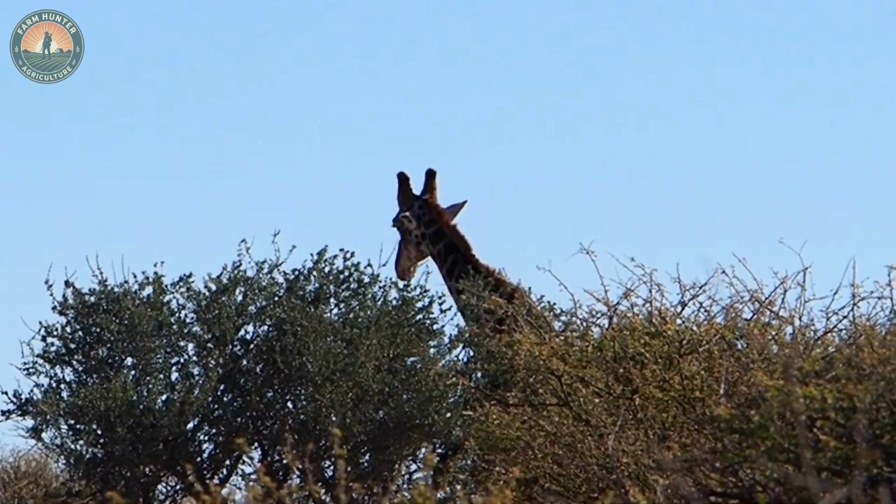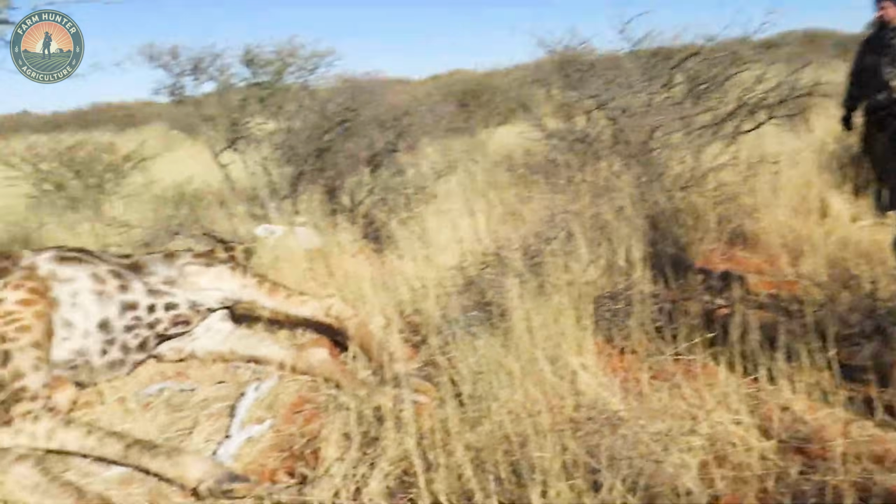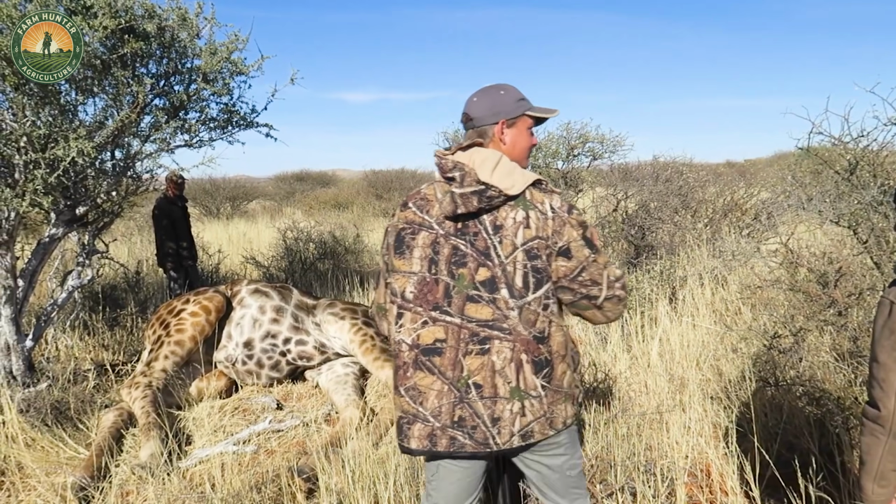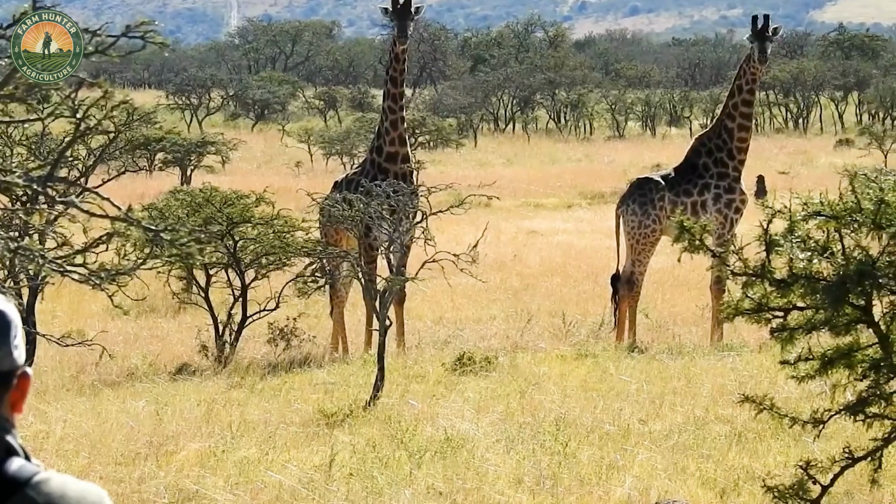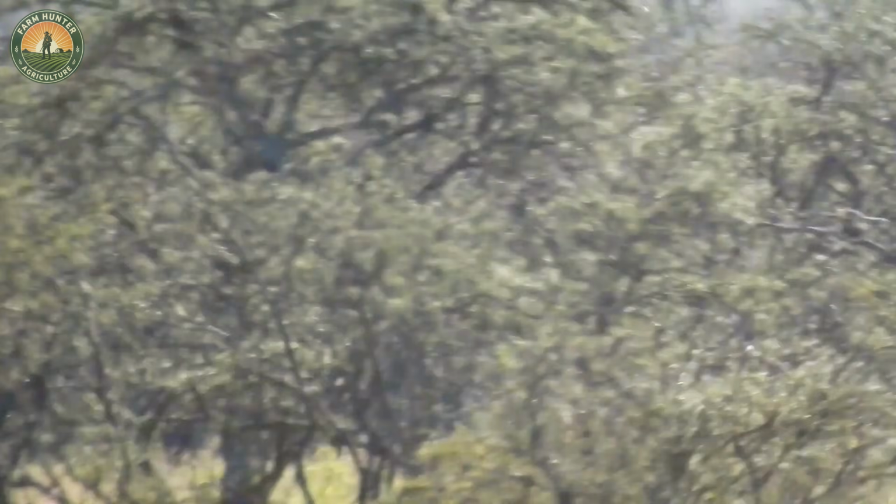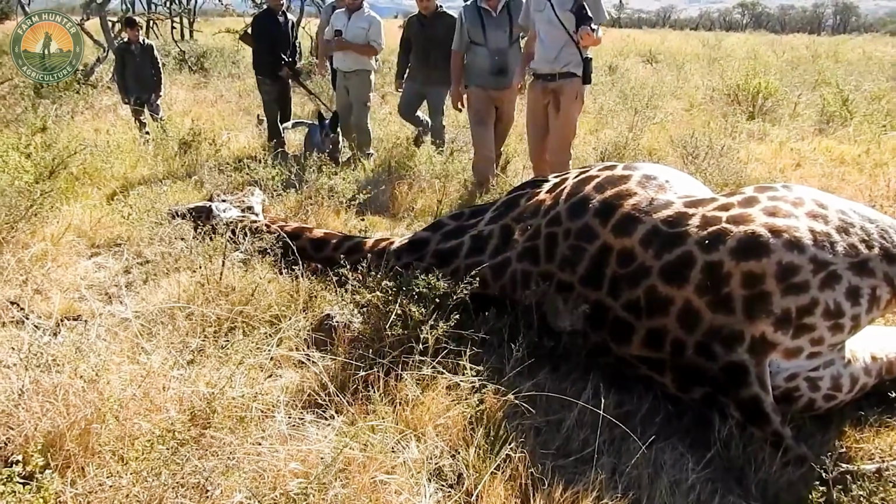A well-placed shot to the chest or neck, where vital organs are located, greatly reduces the risk of prolonged suffering. The hunter's skill, preparation, and respect for the animal all play a critical role in ensuring the hunt remains humane. When conducted responsibly, this approach demonstrates a true commitment both to the sport and to the well-being of the giraffe population.